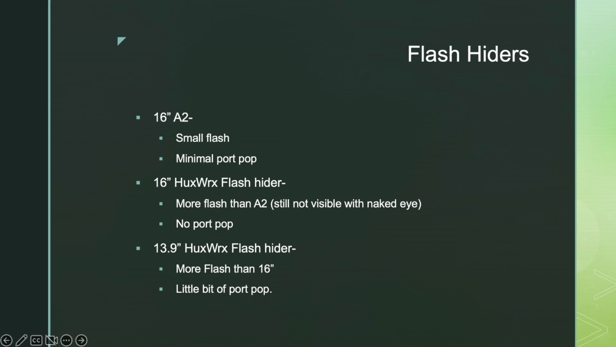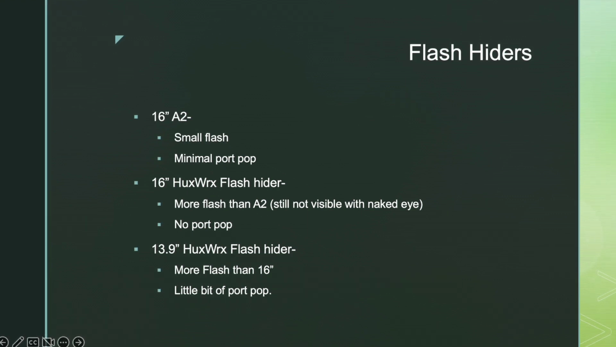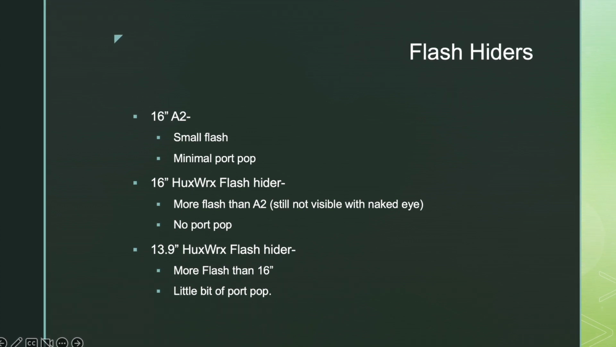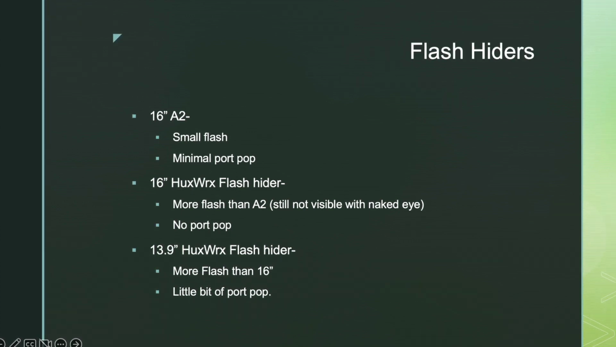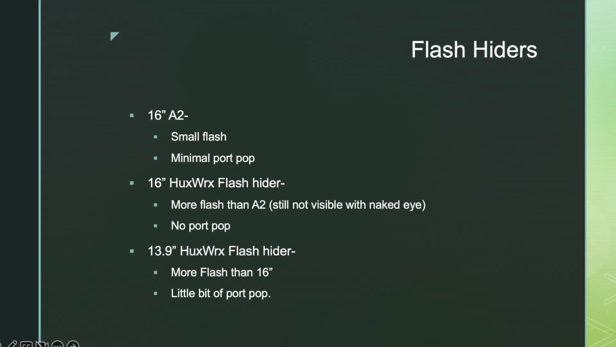So overall, these are the conclusions that I got. The flash hider with the A2 performed exactly how we thought it was going to do. There's a small flash. It might or might not be visible to the naked eye, but you can see it under NV, and there's minimal port pop.